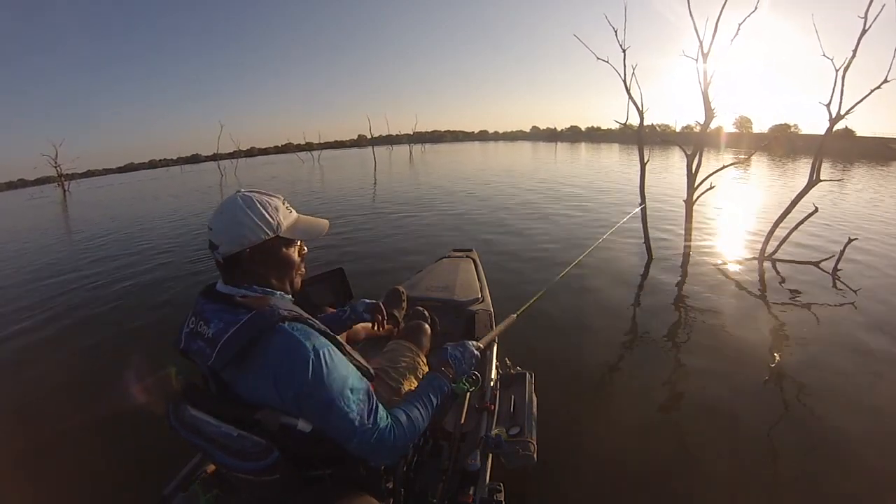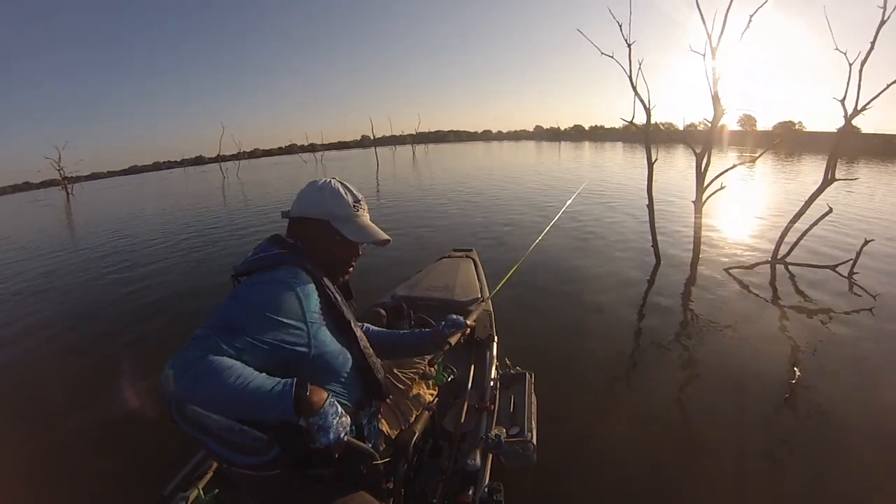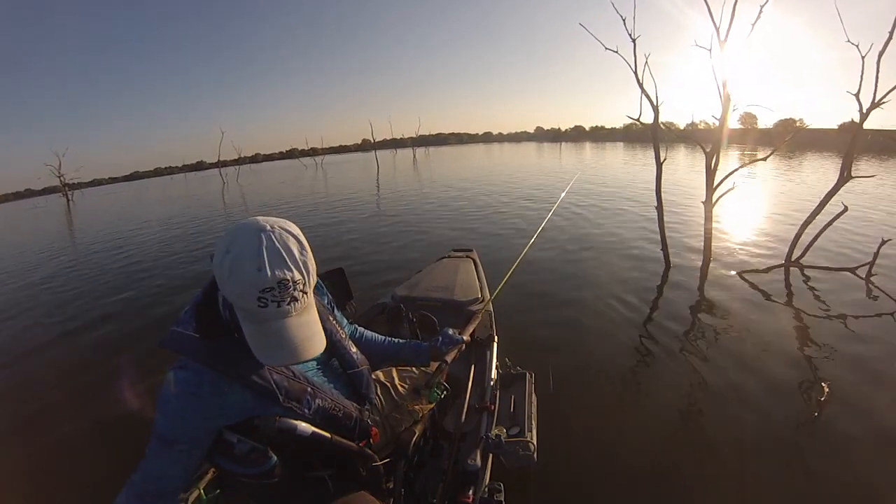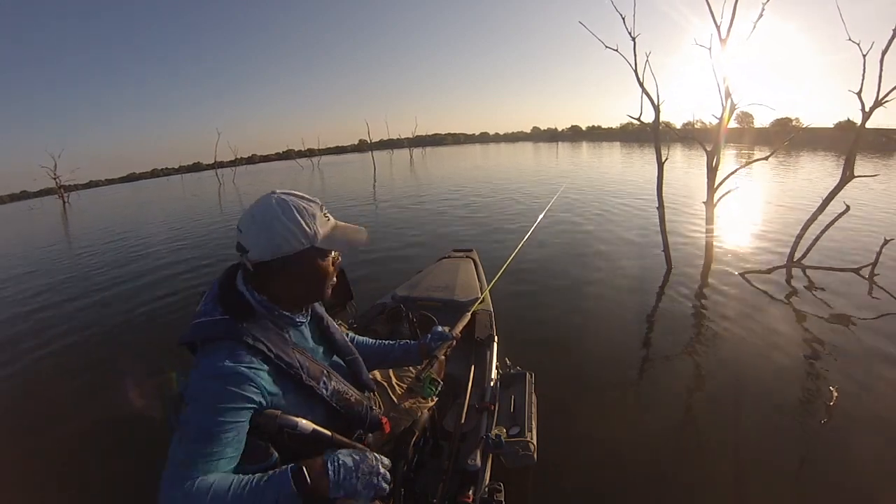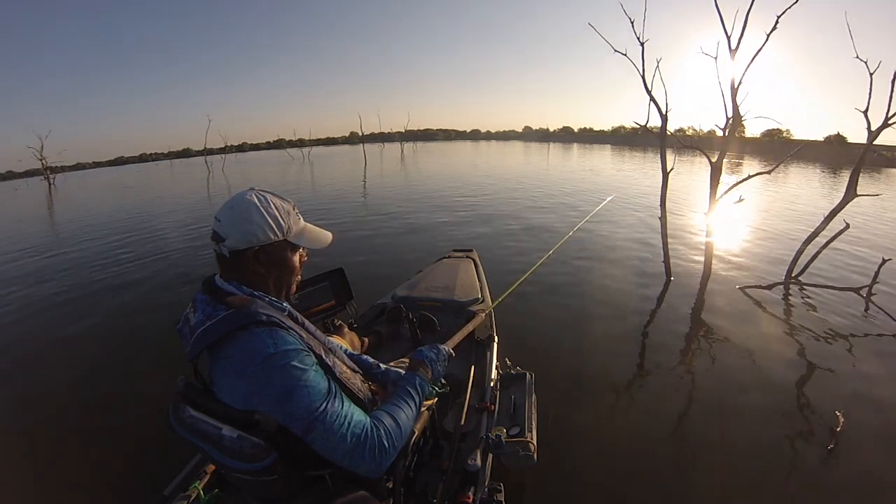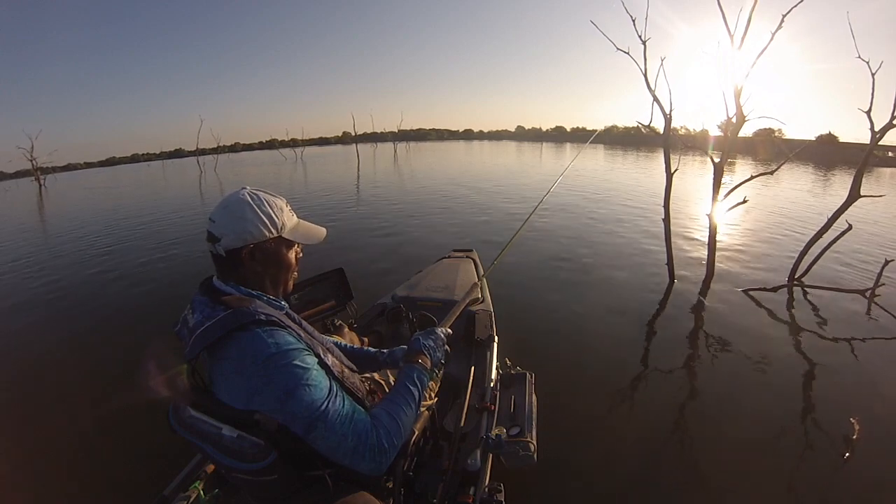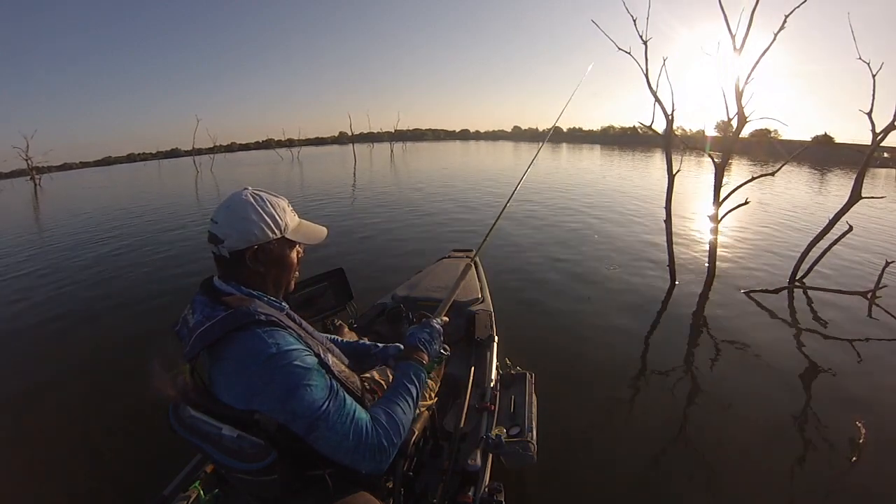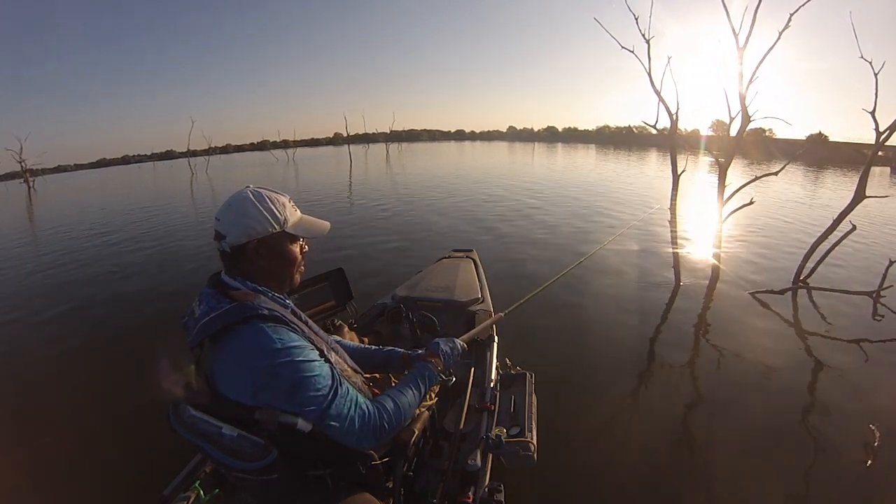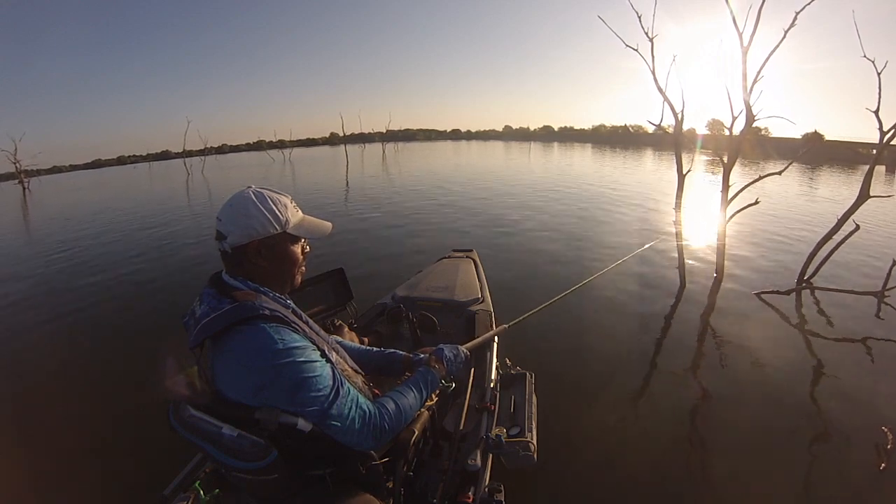This is about 20, 21, 22 feet of water, and the fish that I have caught at this point struck the jig at different depths. One struck it when I was cranking it up from about 10 feet from the surface, and then the bigger one, I went to the bottom, touched the bottom, and came off the bottom just a little bit, maybe 3 or 4 inches, and just set the jig still, and he hit.